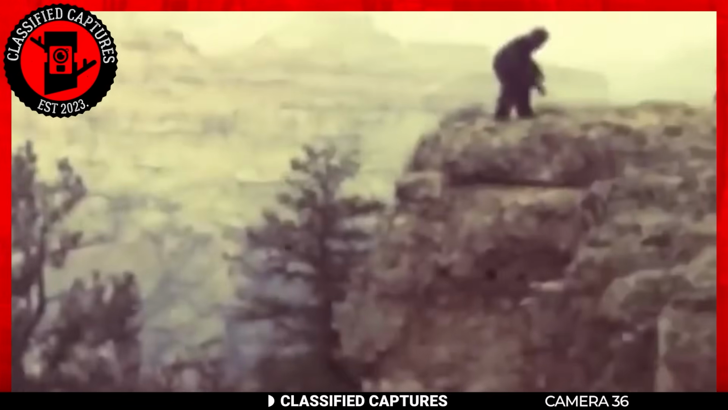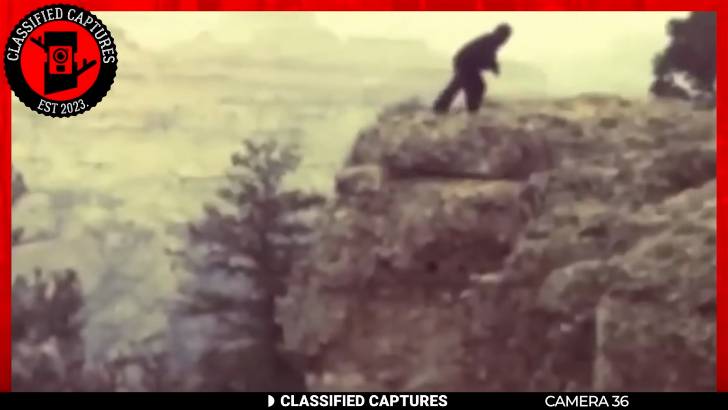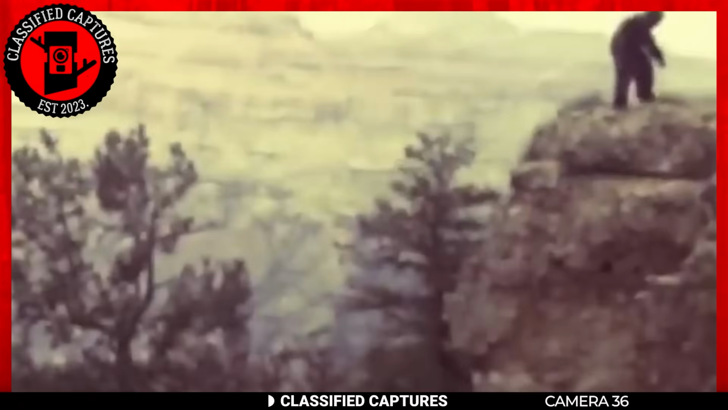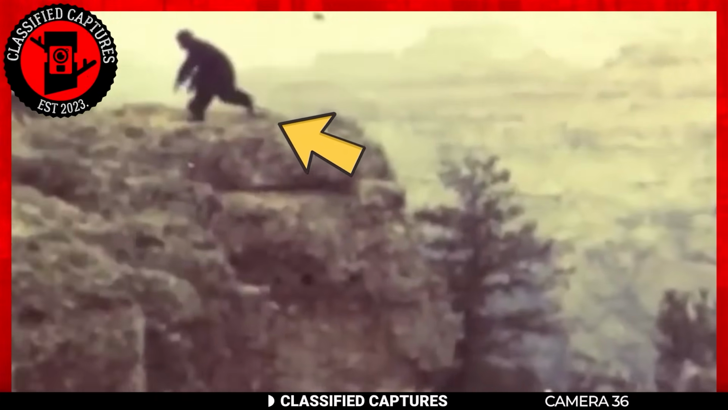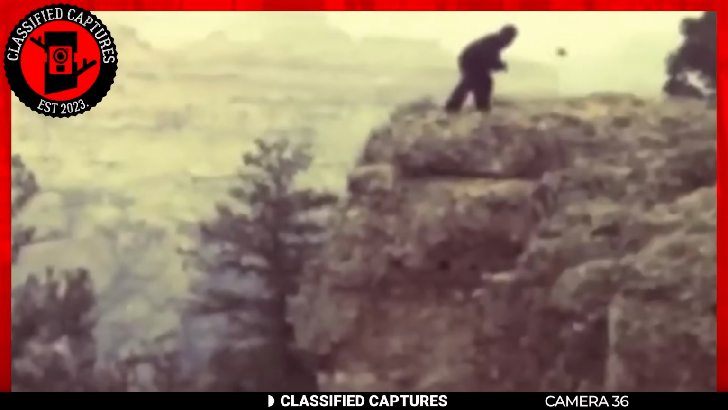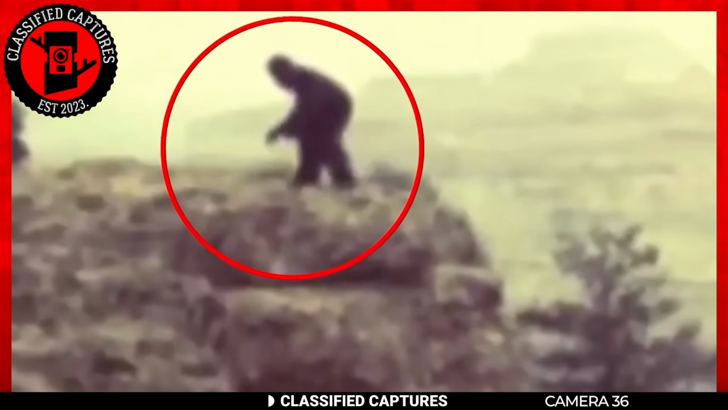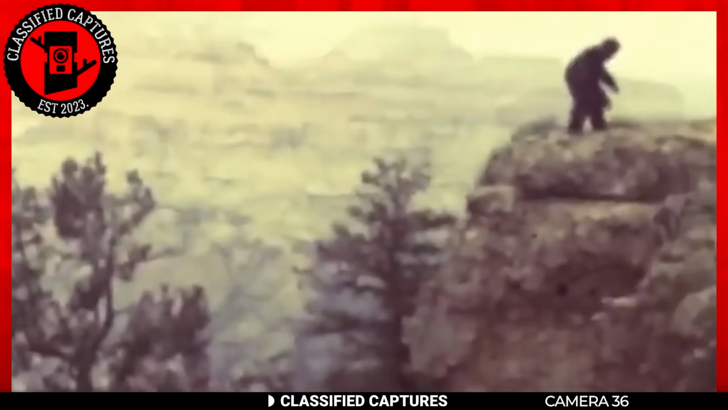The most striking feature is its long, dark fur covering its entire body. The creature moves unusually, appearing to run on the mountain's top while maintaining a crouched posture. This description is undeniably mysterious, and it is challenging to definitively identify such a creature based on the limited information provided. What creature do you think this is?